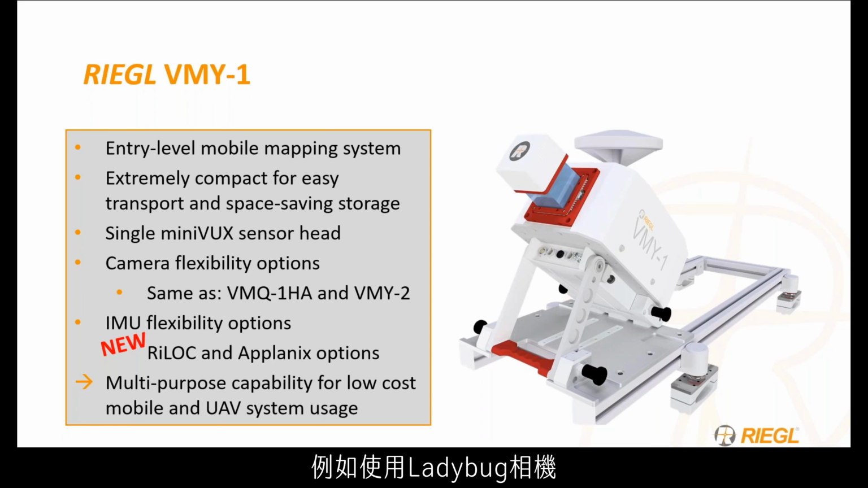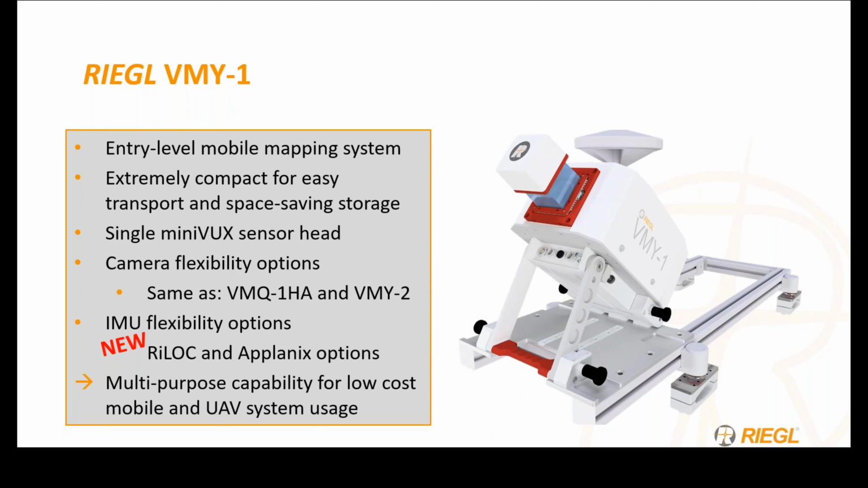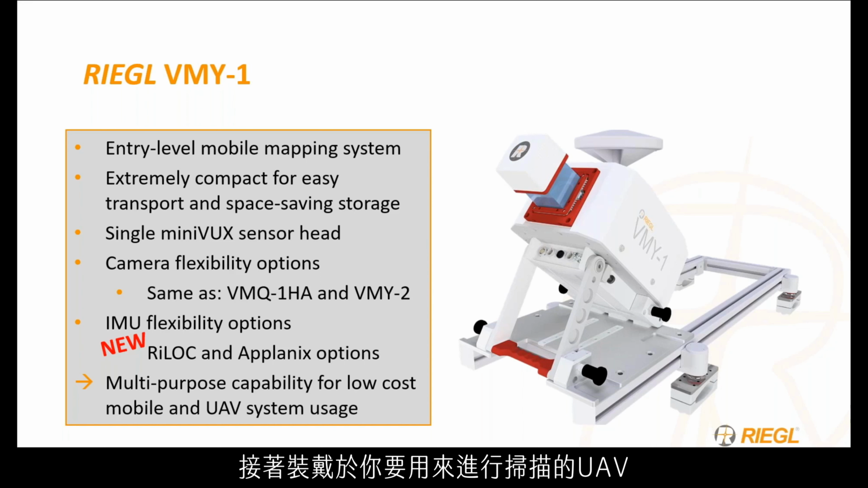These offerings are, for example, a Ladybug camera. It's still very flexible with IMU options, with both the APX-based options and the new RILOC. With this scanner being a multi-purpose system, the only thing you will need to do to switch from a mobile system to a UAV system is about a 10-minute process to take the cover and the Minivux out of the VMY1, then mount it onto the bottom of a UAV for all your aerial scanning needs.